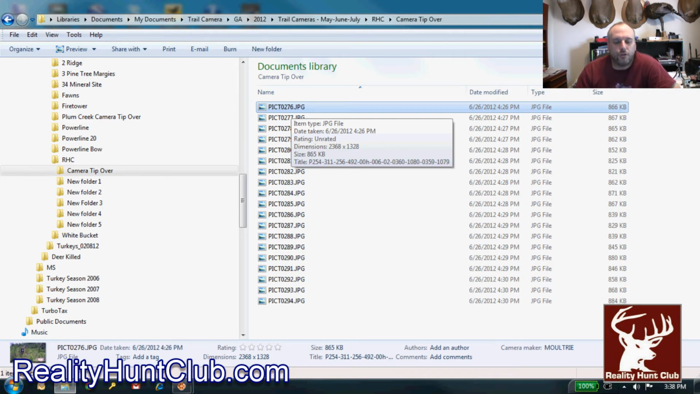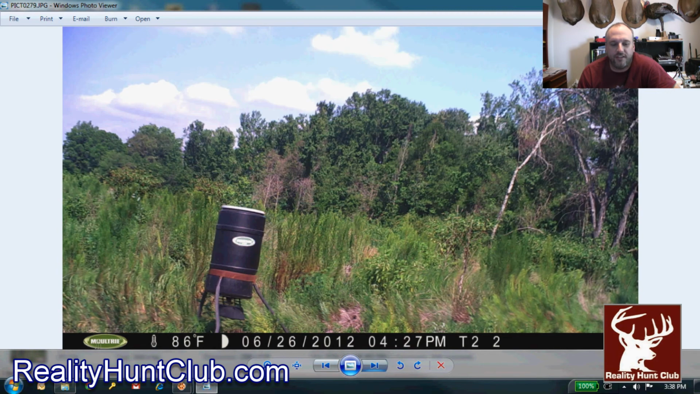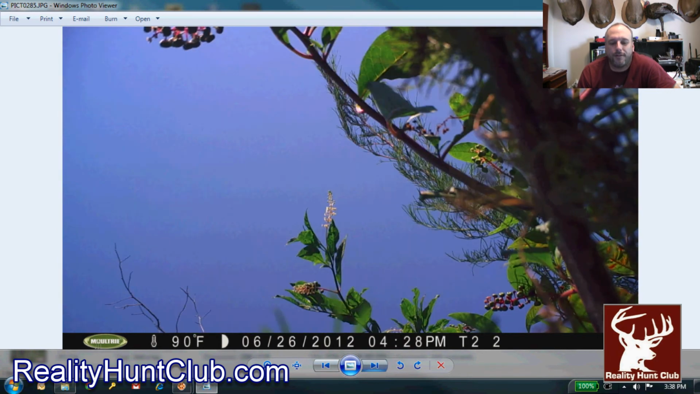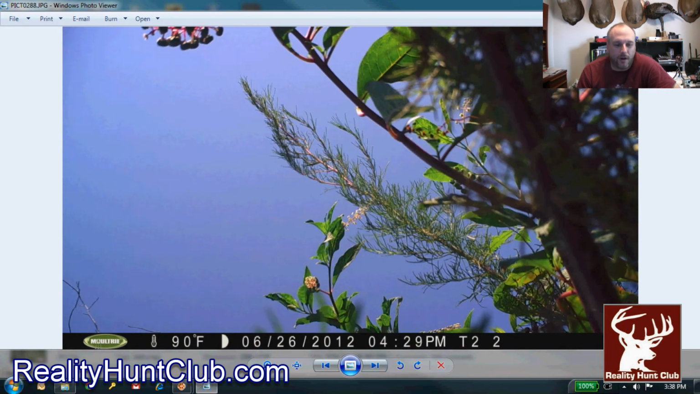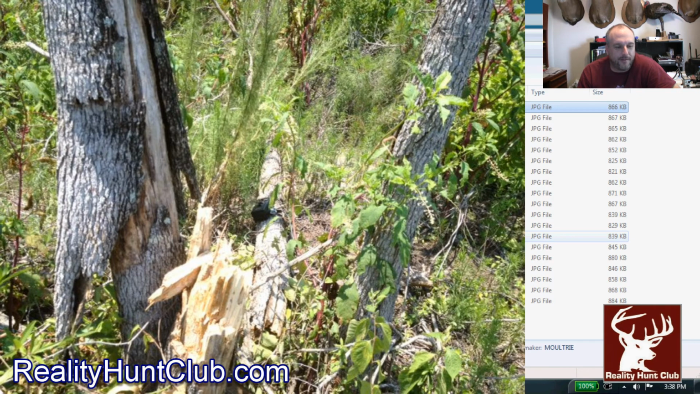Now, one more thing before I close. Put this camera on this clear cut that we have. Now, this is the 3rd time it's happened. Let's just go through the photos. You notice anything about the pictures? Well, what happened was the camera was on a tree, an old rotted tree that actually fell down.